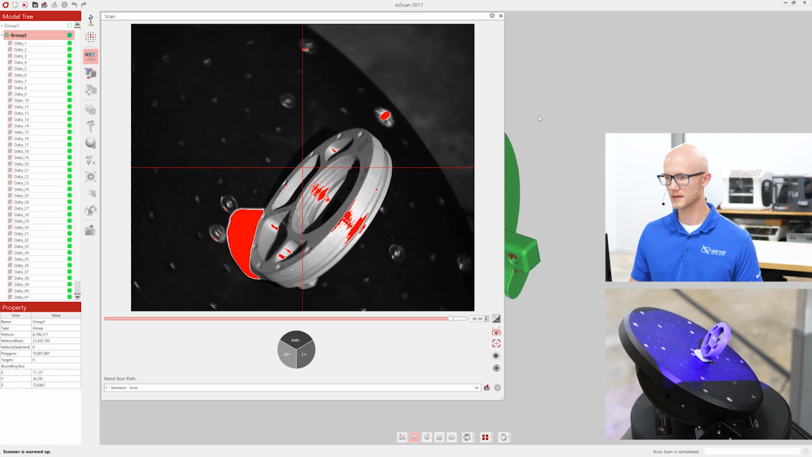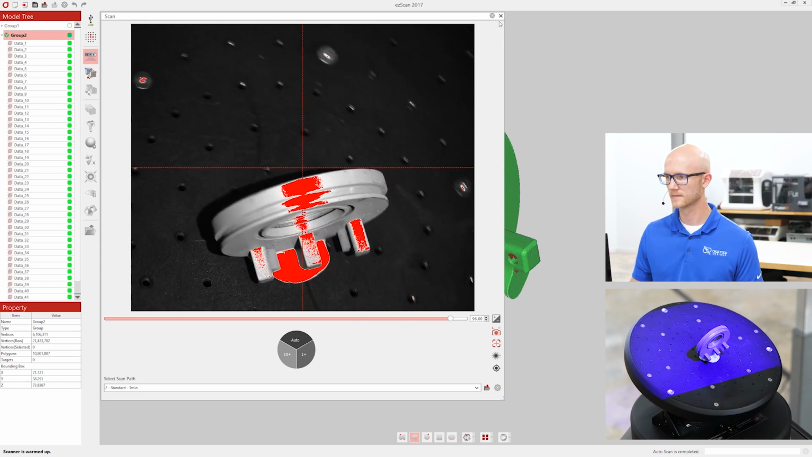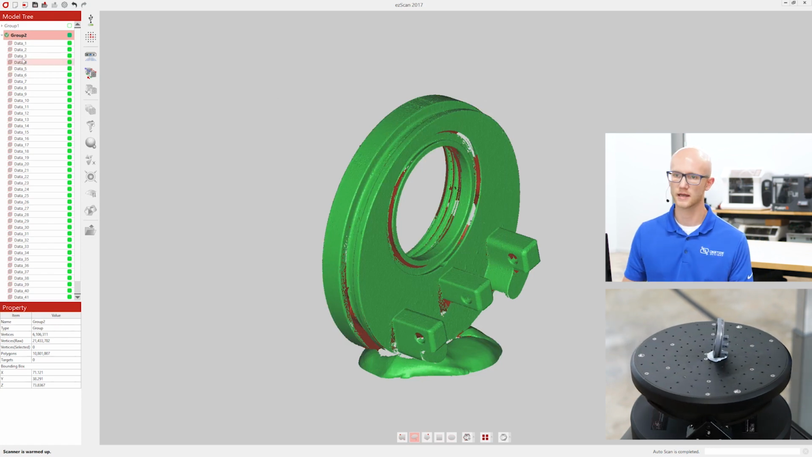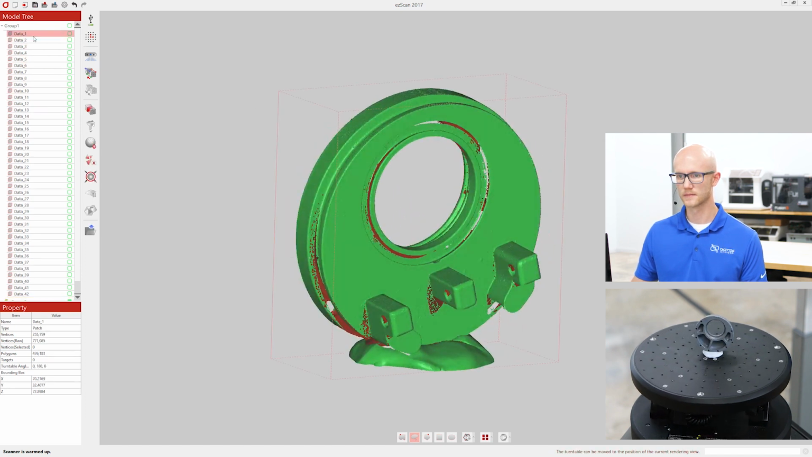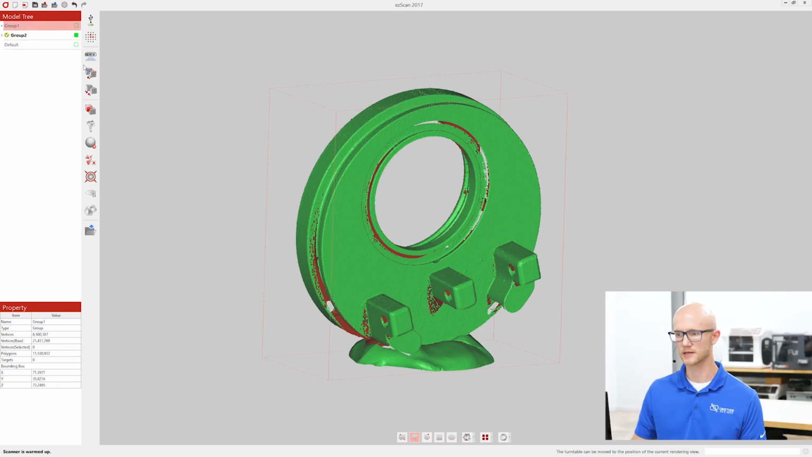Okay, so we are done. We just did the 2 different scans. So I can close out that scan tab. You can see on the left-hand side, each of these scans is actually made up of individual frames. I have them in 2 different groups, so those are my 2 different scans here.